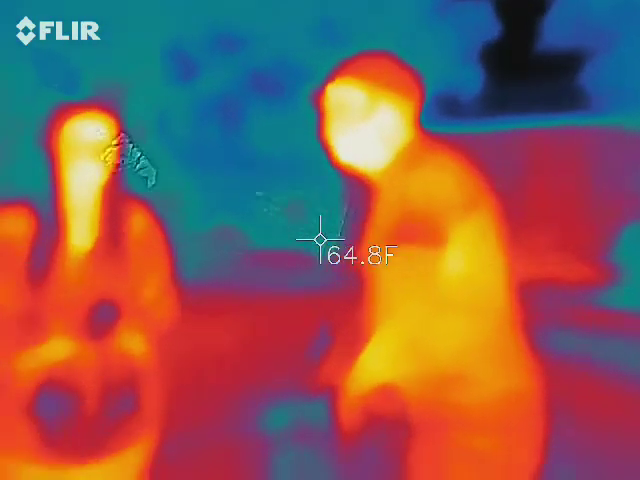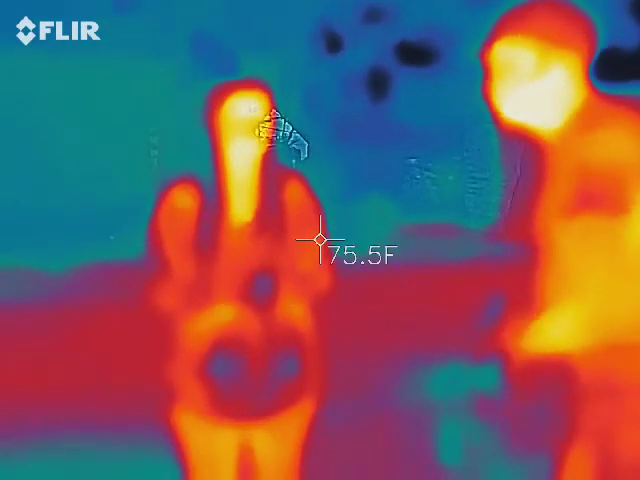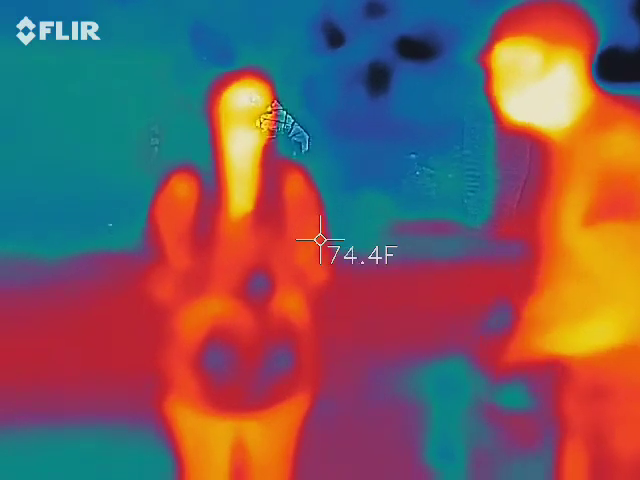Yeah. But yeah, I would pull out the REM pod, and with that, you want to try to be as slow as possible, because it's going to detect motion. Go ahead and pull it out.